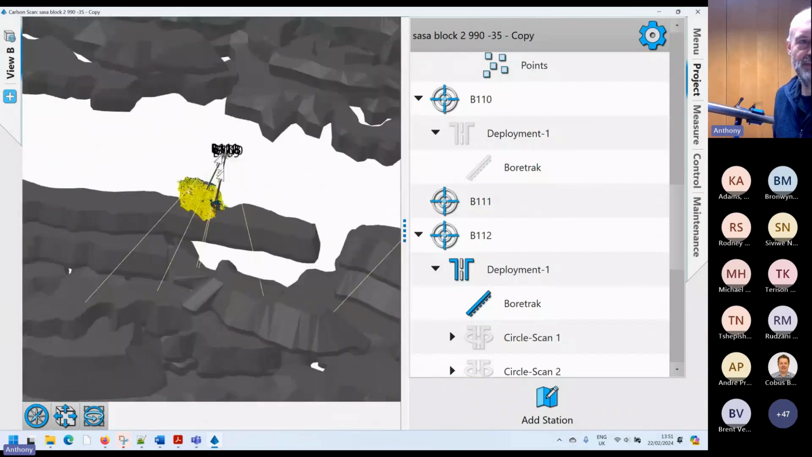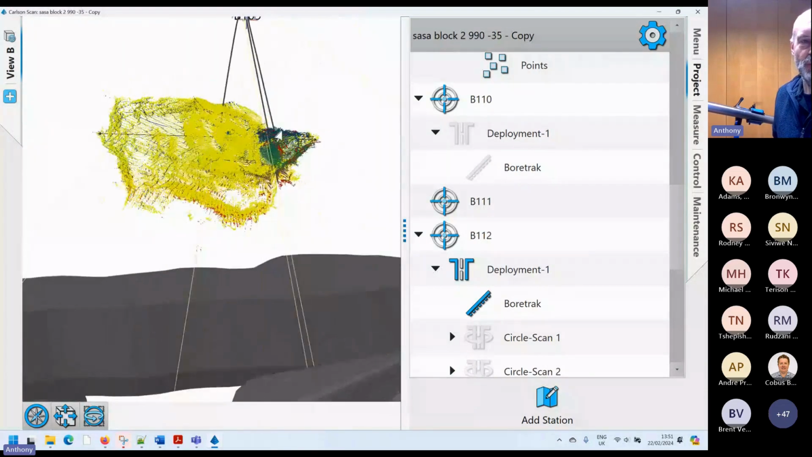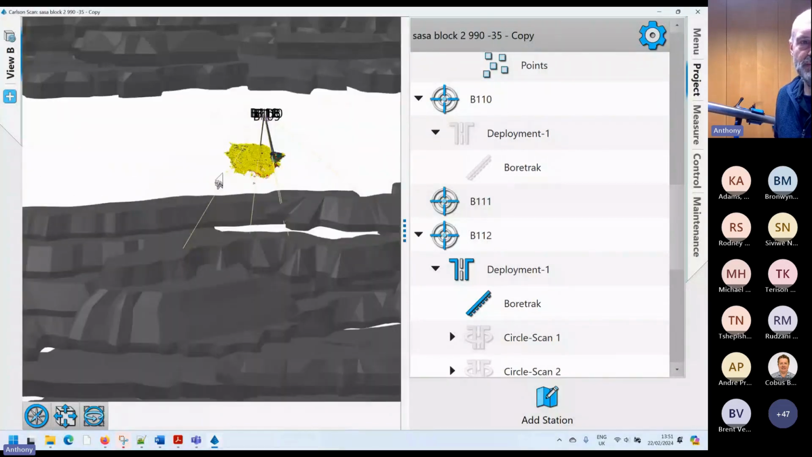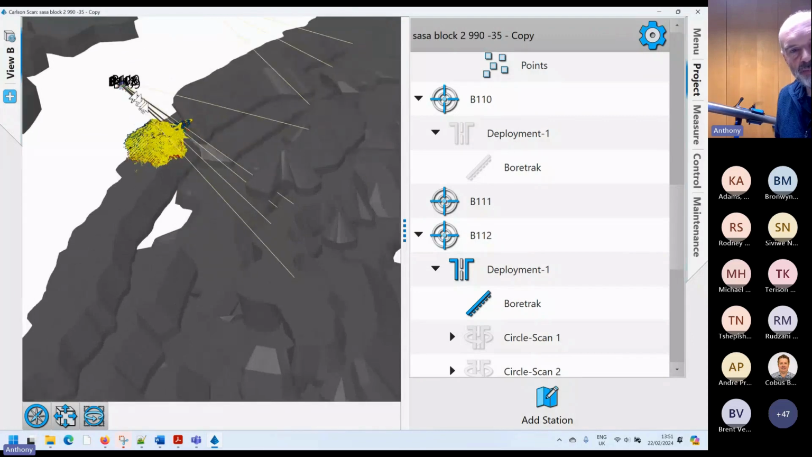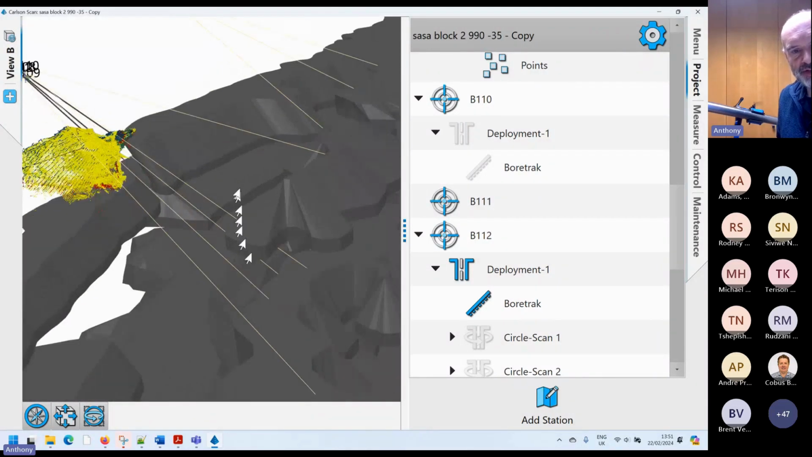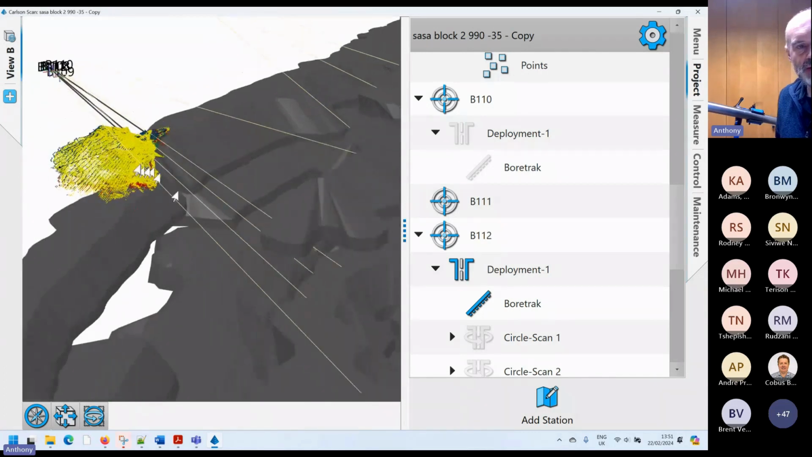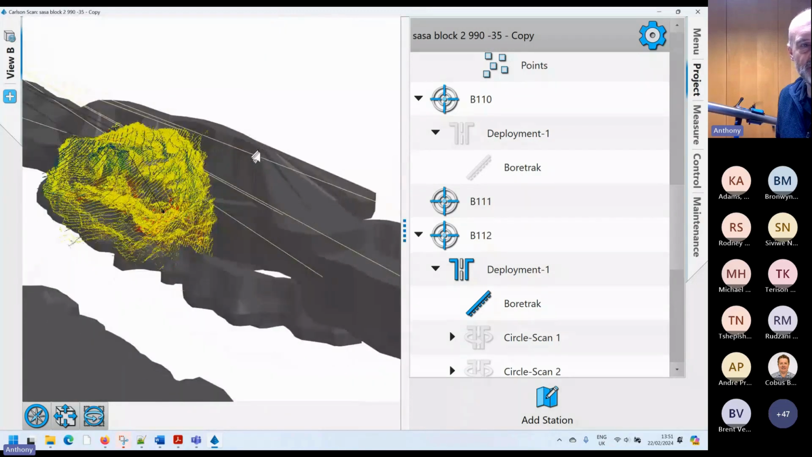Okay, so this is where we did the actual scan with these tunnel and stope models, and you can see we were planning on deploying all the way down into these old stopes, but we encountered a void halfway down the deployment, which was completely unexpected.